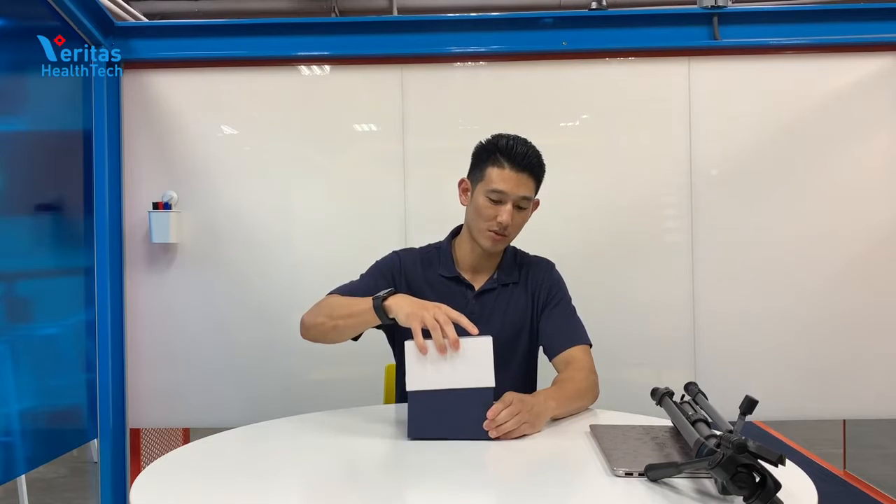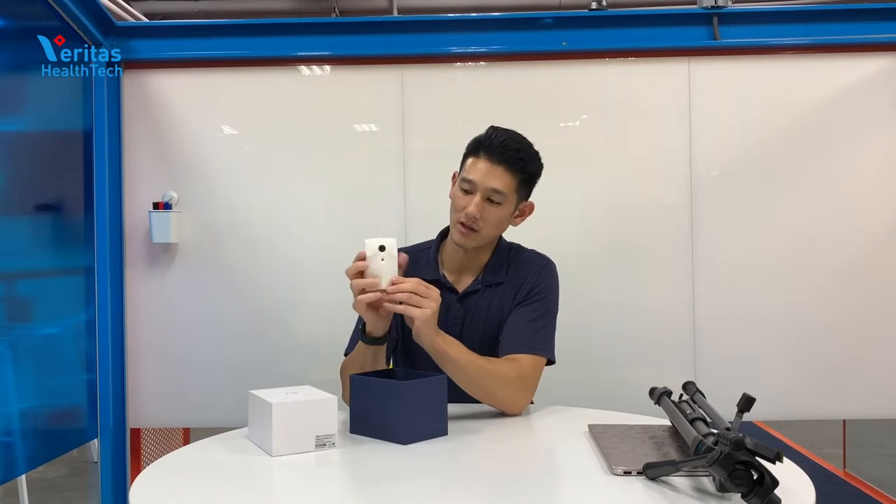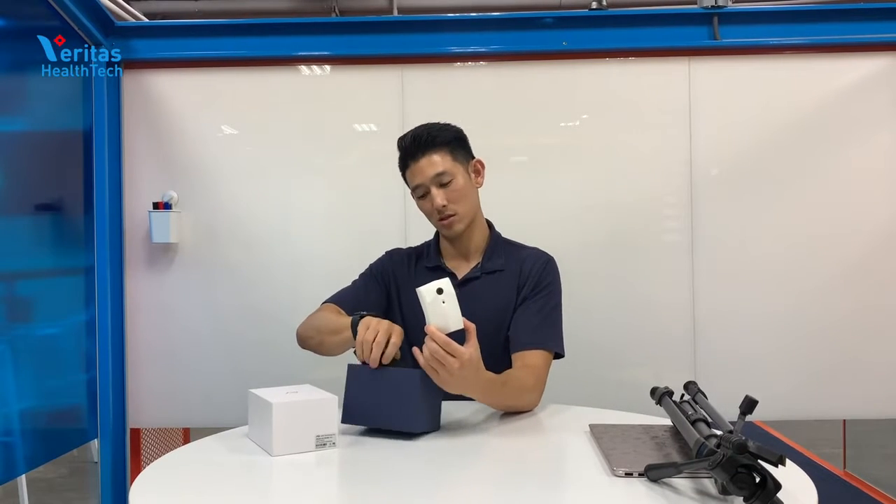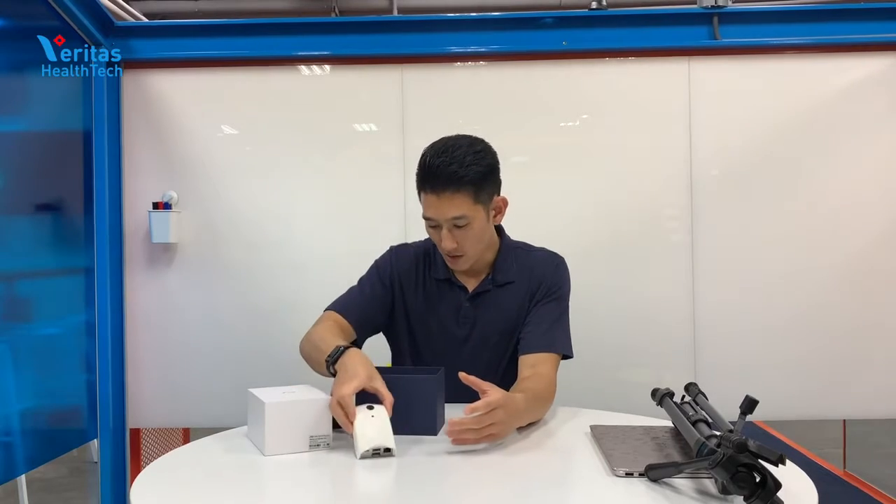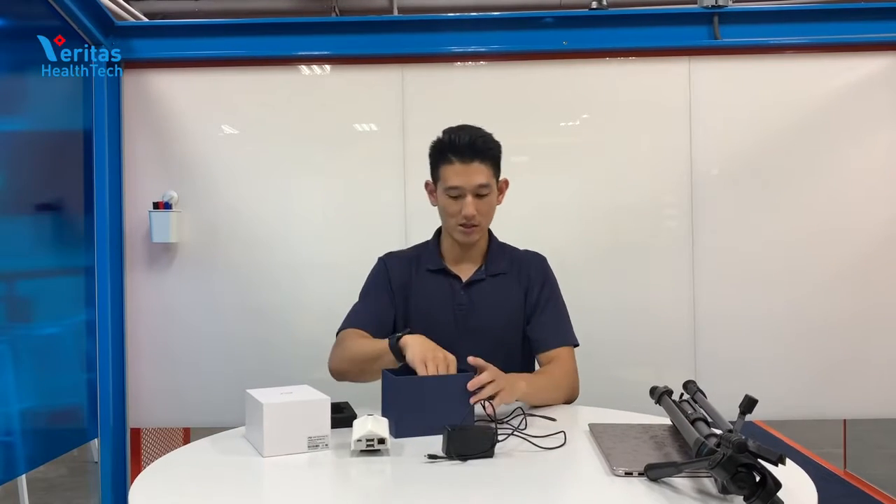All right, so here we have the box for the product. The main unit is the FeverCam unit, which you saw earlier. It looks a little bit like this. Here we have a regular optical camera, and then a thermal camera over in the bottom. Inside the box it comes with a power source, and it uses a regular micro USB cable, as well as a mount which you can use from the back.